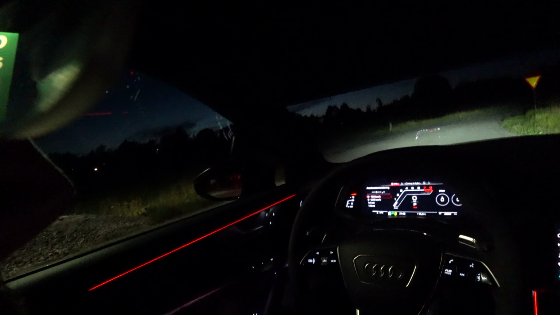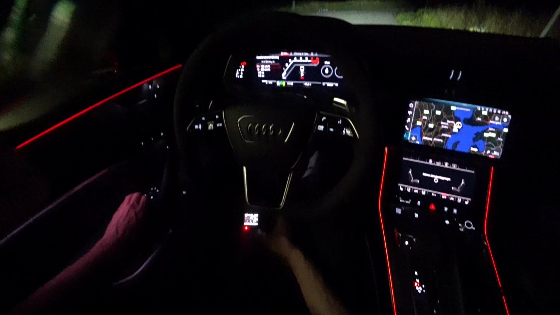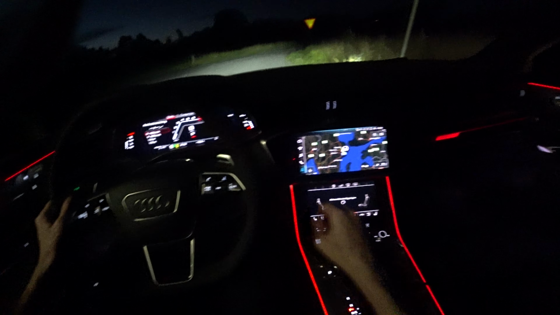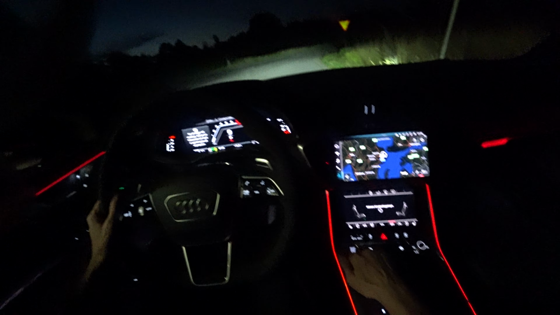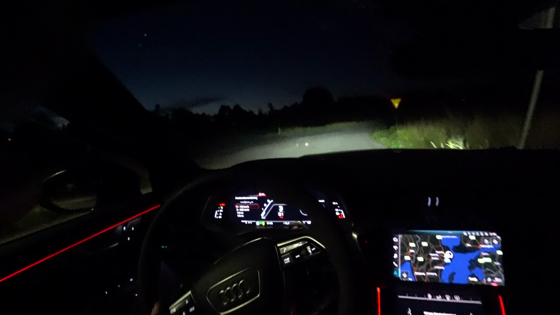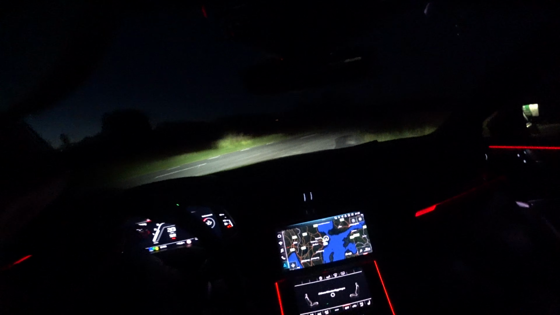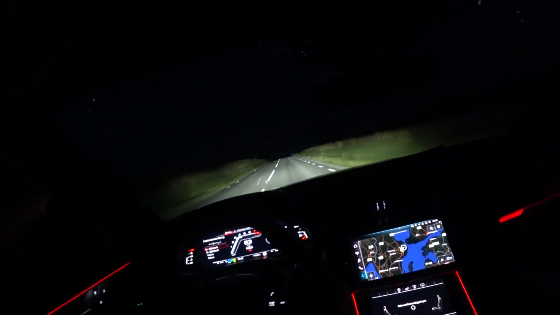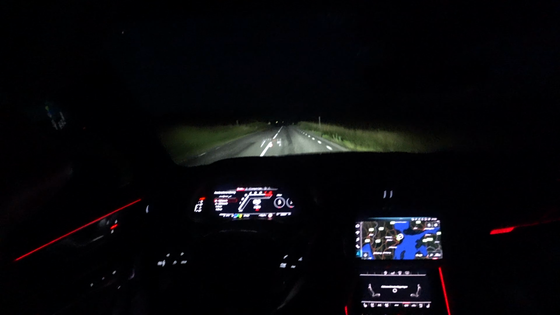So let's have the roof or windows open a little bit for the sound. And let's go. So we're about to try the lights.